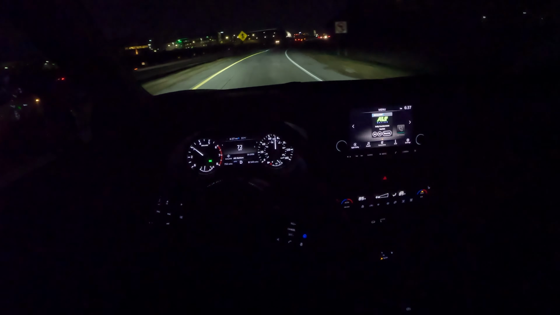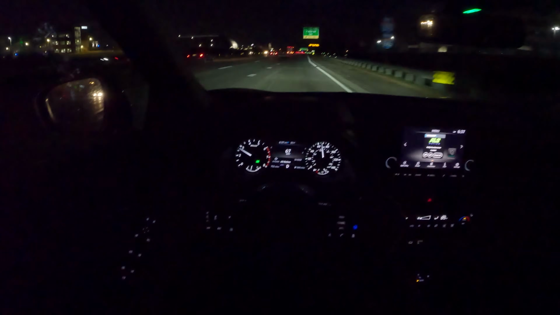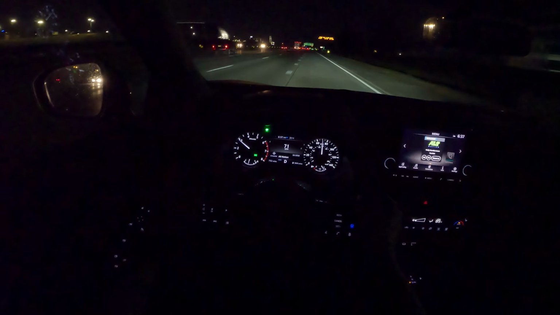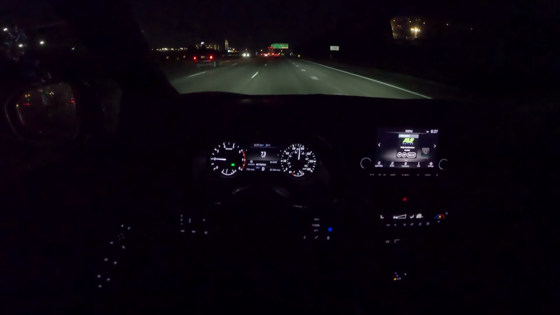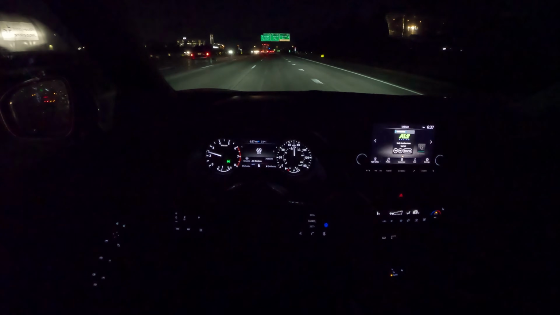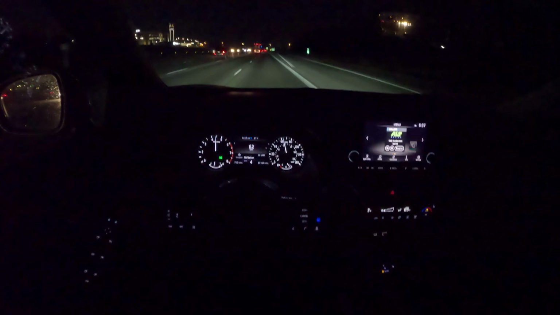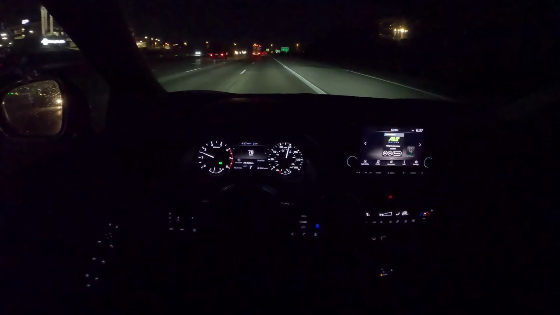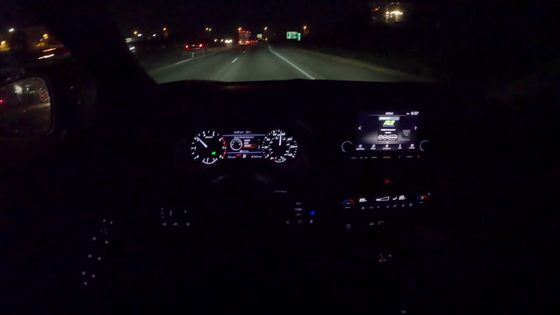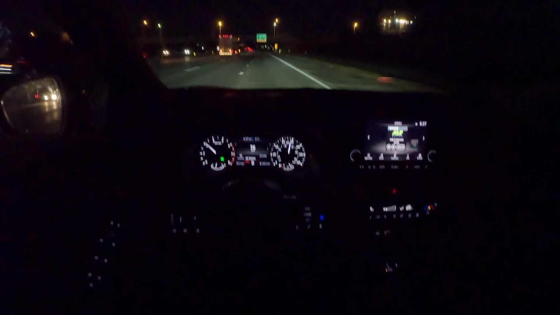Power really starts to fall off in the higher revs, but for most driving, merging onto the highway, casual runs around town, this is a really nice, smooth, comfortable powertrain. Engine's a little bit loud at full throttle, but I think I can forgive it. We do get paddle shifters behind the wheel, mimicking fake shifts with the CVT. Sport mode will keep the revs up a little bit higher and downshift as we brake into corners.